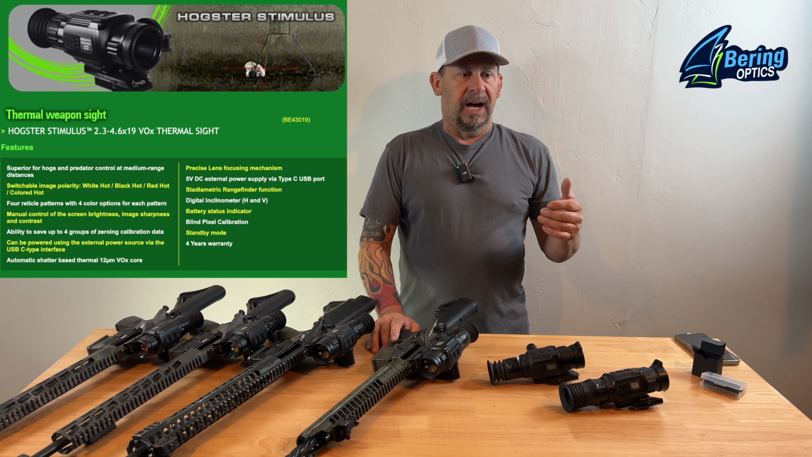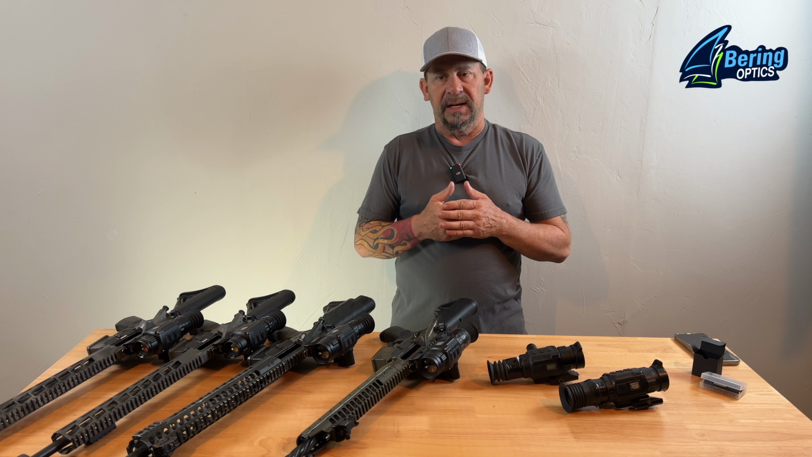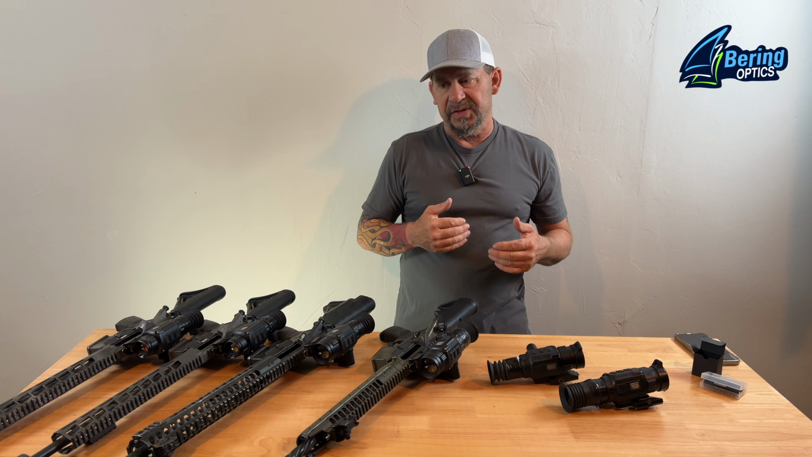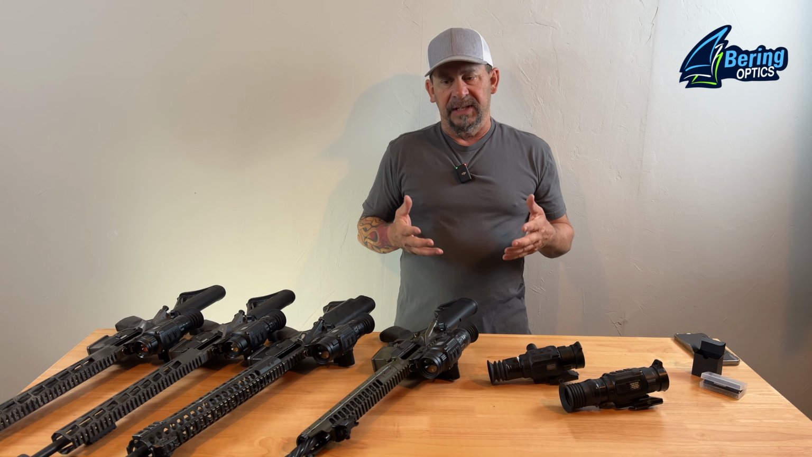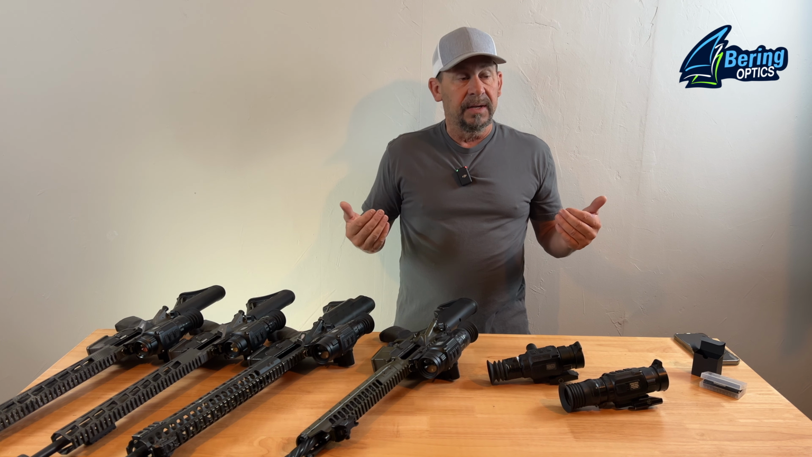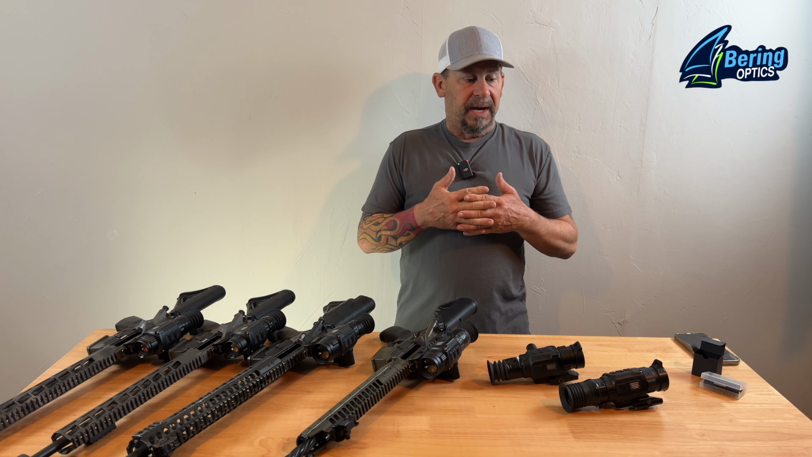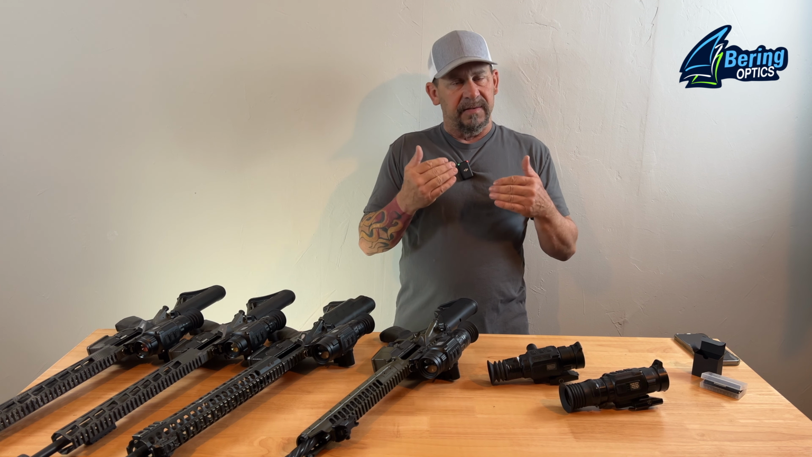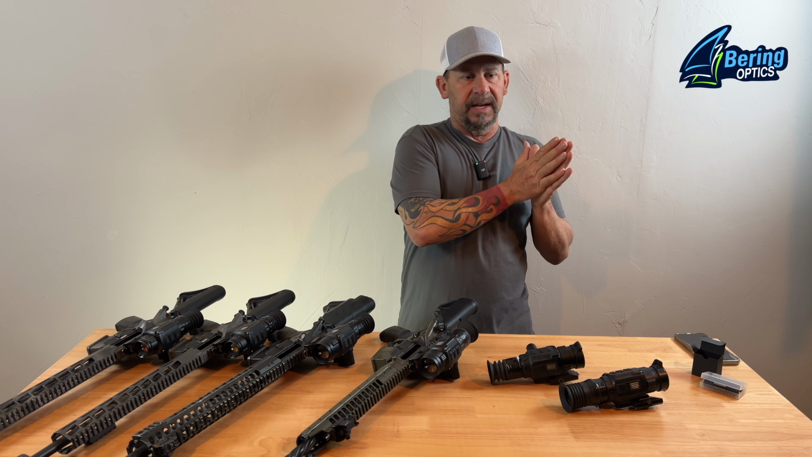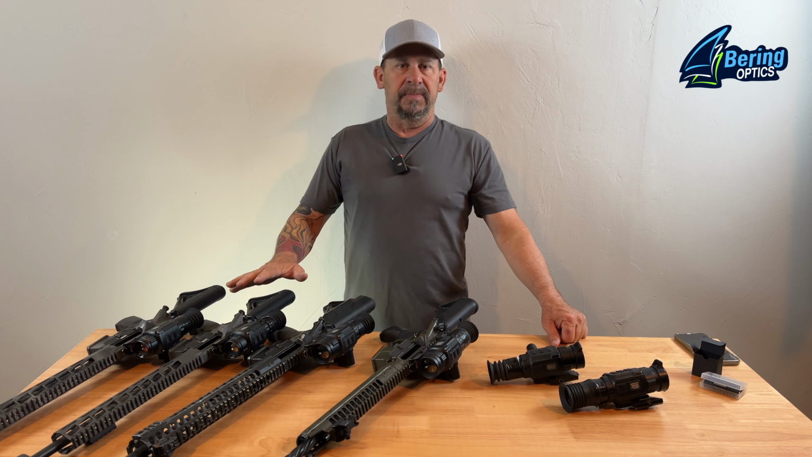Shooting wise, I'm going to give you the minimums of what I think. You can shoot out a lot farther than what I'm going to say, but I think effectively, with the Stimulus, 150 yards and under is great. 200 is possible, 250 maybe, but I'm thinking that fine line is somewhere in that 70 to 125, 150 yard range. Then we step up to the 25.